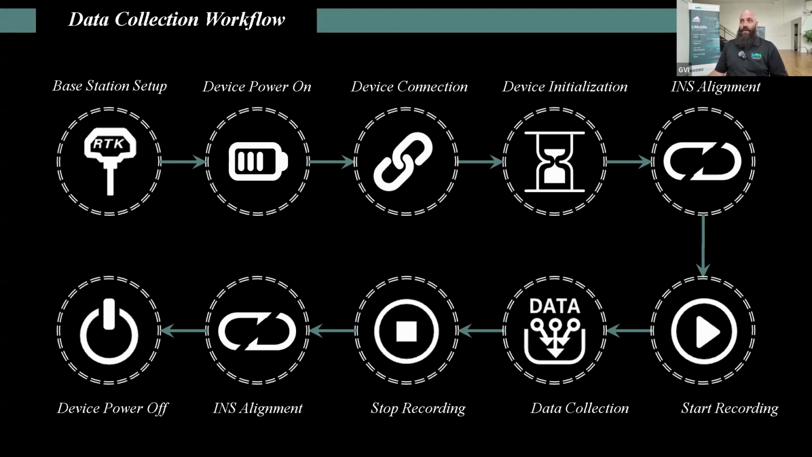Allow device initialization, and then allow for an INS alignment, which is pretty much setting up a static collection to allow the device to initialize. You can start recording at that time, whether you're going to be recording panoramic or planar or both. This can be all selected within the user interface. You will continue to do your data collection as normal with the real-time visualization of the images, the point cloud, your trajectory, the equipment status, including battery and storage life.